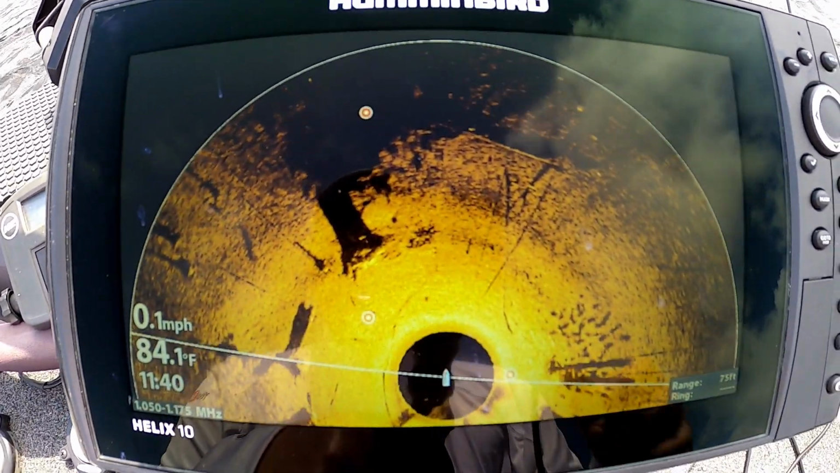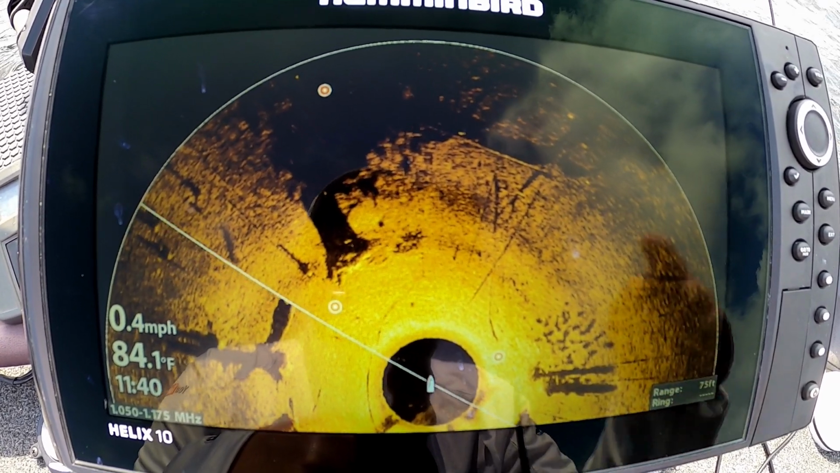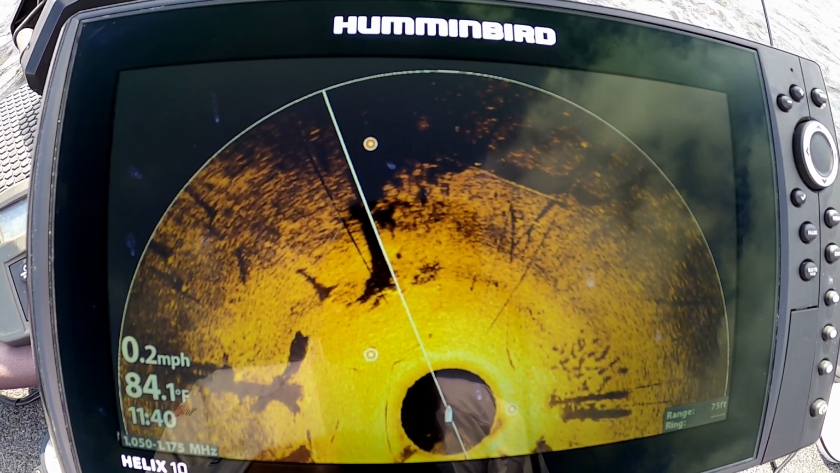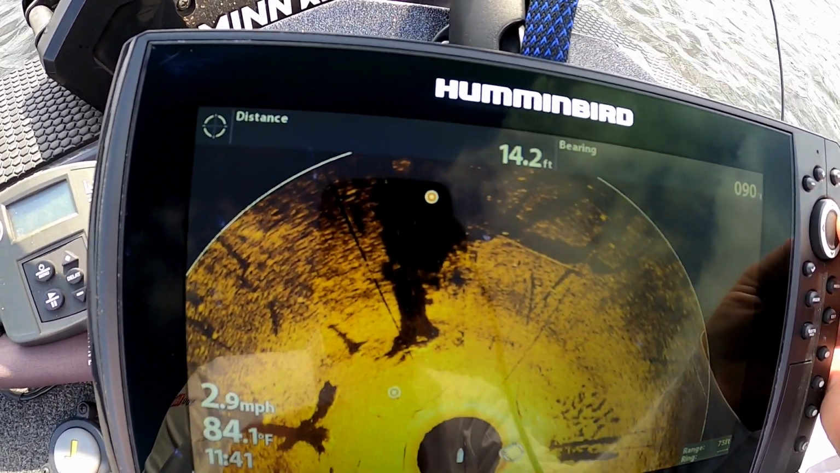Alright guys, now you can see what it's supposed to look like. I found the setting. I had to turn navigation on with 360 on, but you can see this waypoint. I actually put a waypoint on that big old tree right there, so you can now see where those fish are. And I believe I can scroll over.